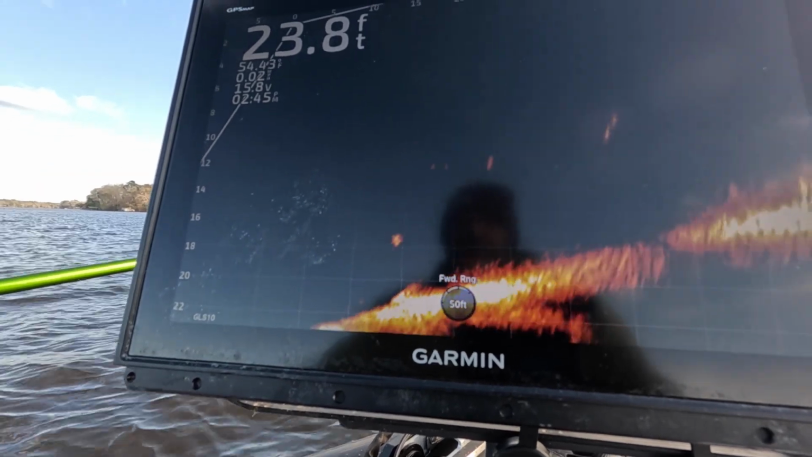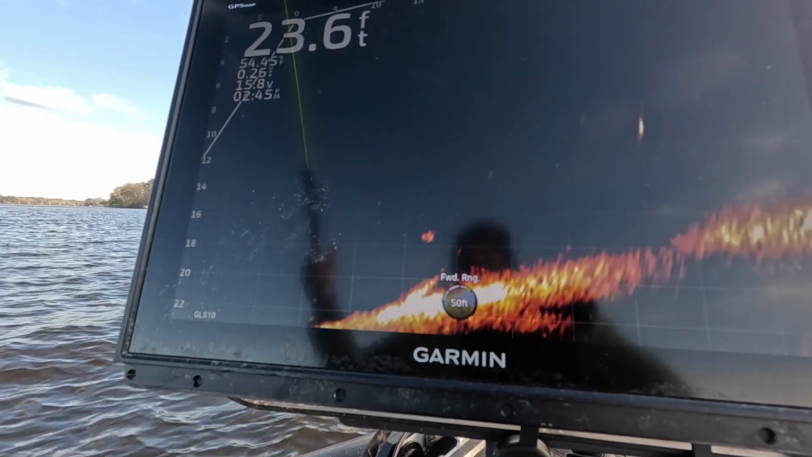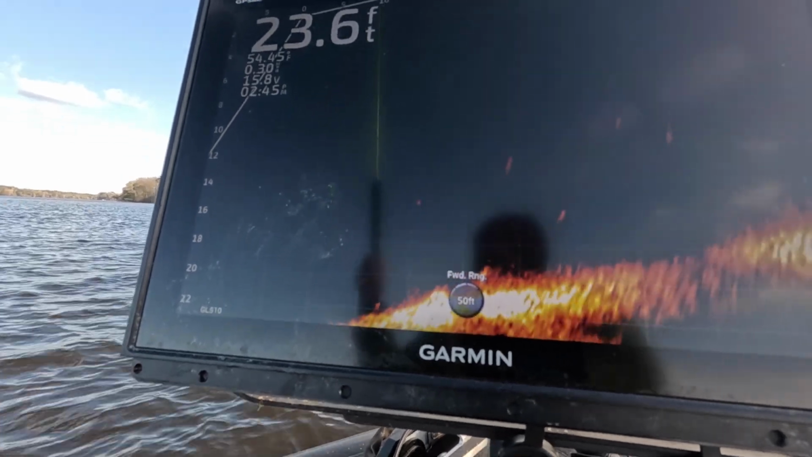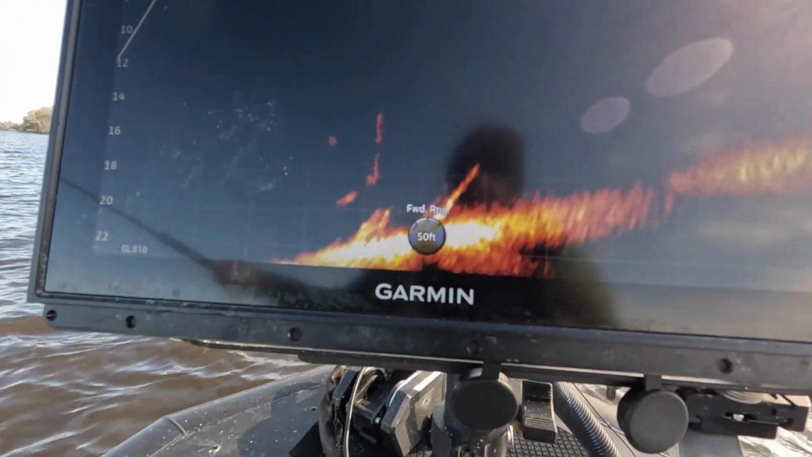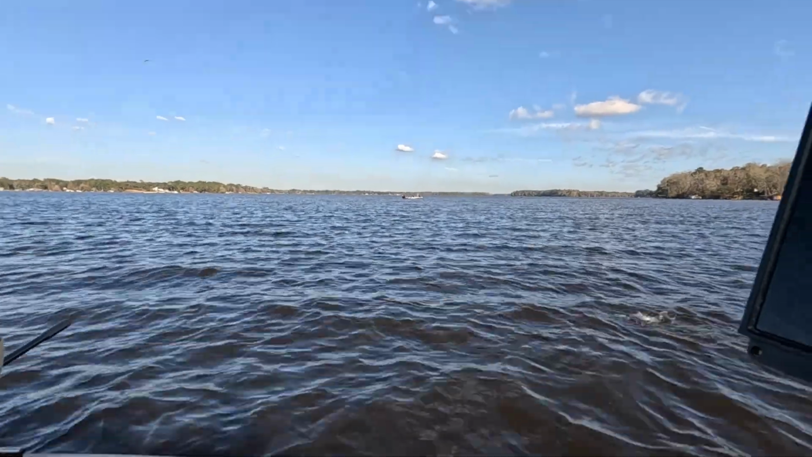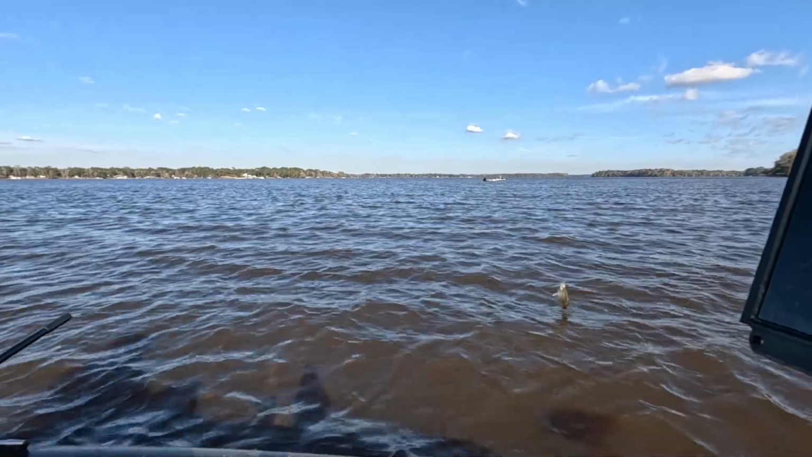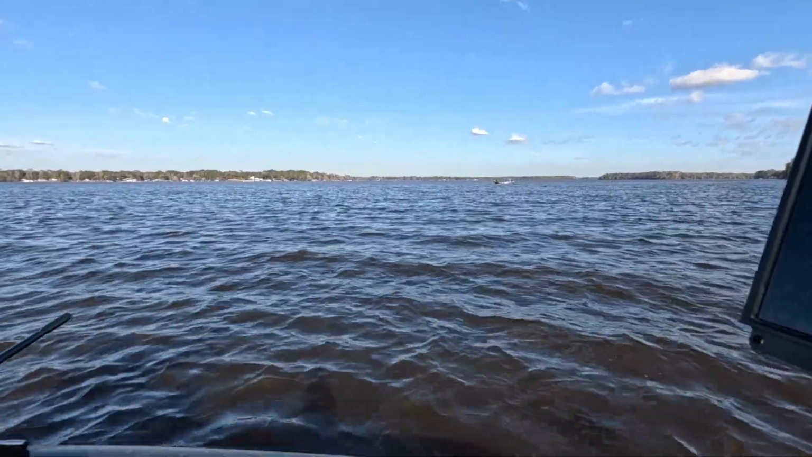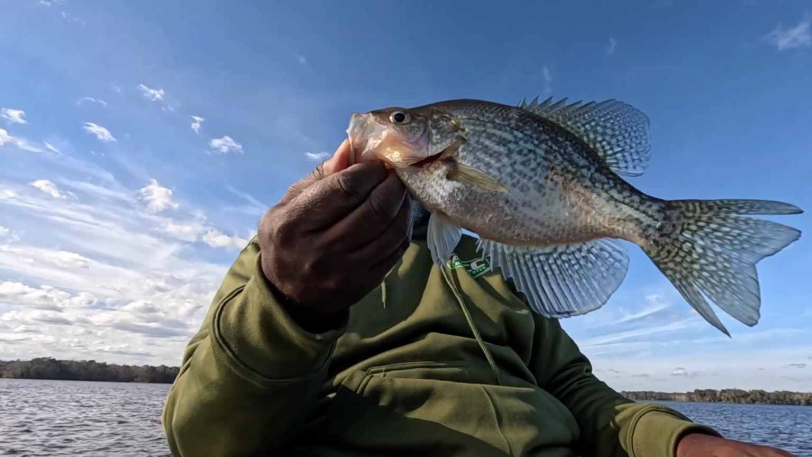Come on. Bingo. Got it, folks. Now that fish, that time, I really had to come back and make a second pitch on that fish in order to get her to bite. I mean, first time, just kind of looked at it and brushed it off. So this time she went ahead and she nailed it.